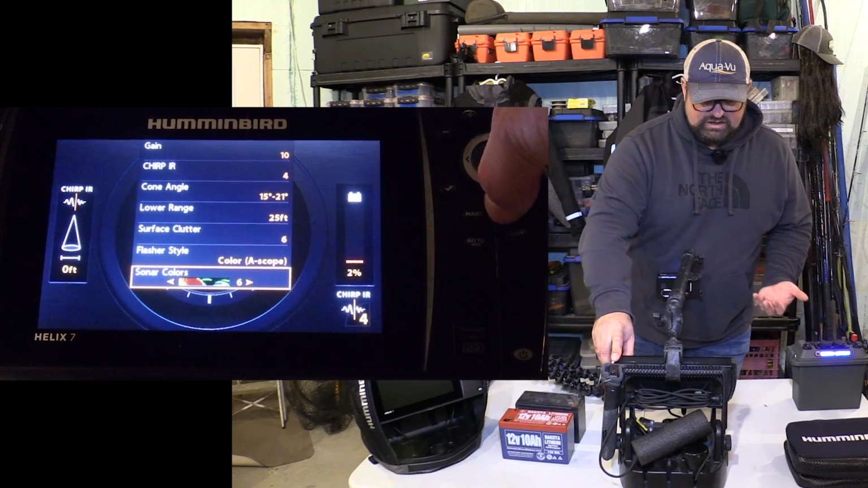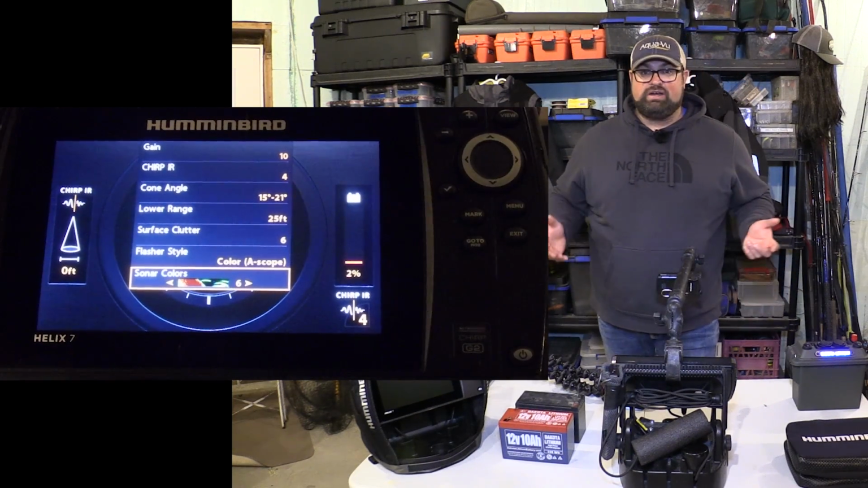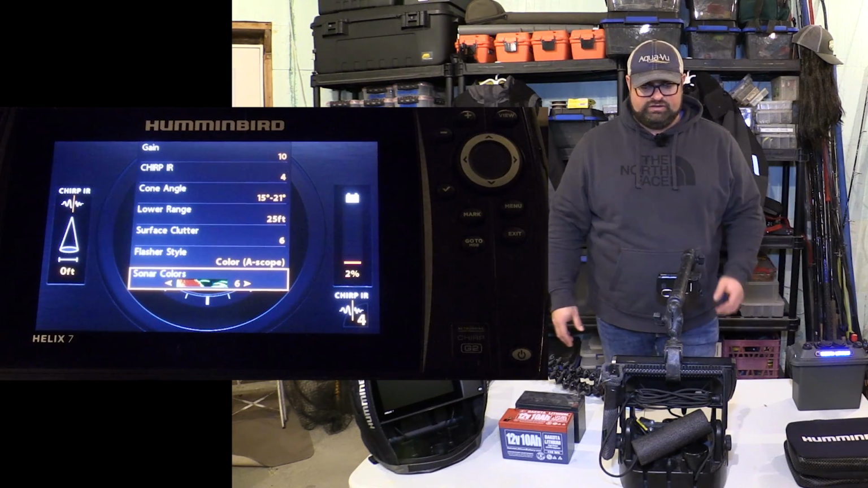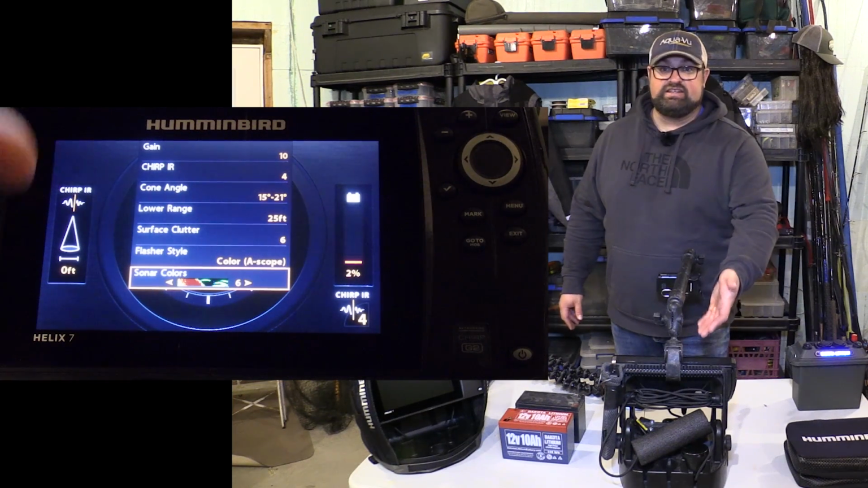And then the Sonar colors is the next one there. I run mine on 6. That's just a personal preference for whatever you're going to like. Some people like the darker colors, some people like the lighter colors. That's definitely a personal preference for sure. 6 is what I use though.